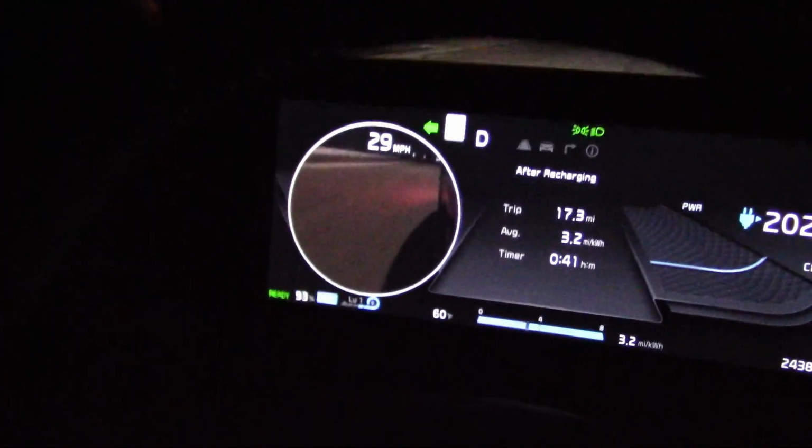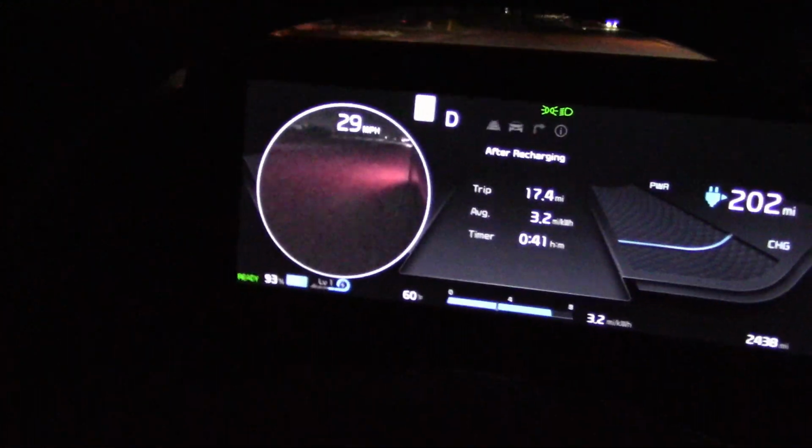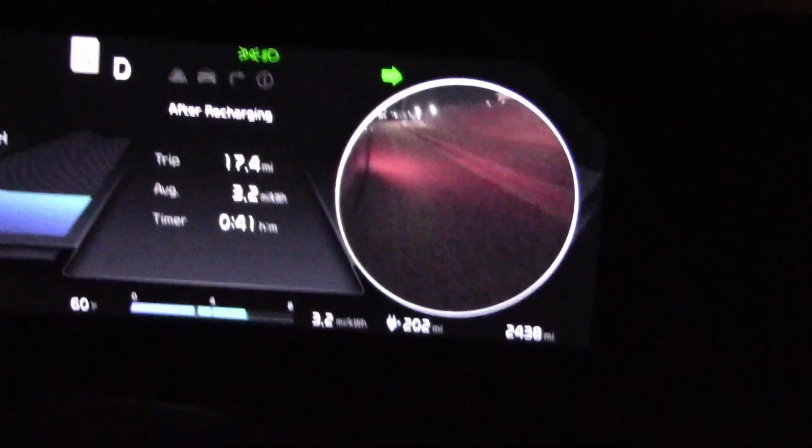Certainly see him. And we turn on the left turn signal. You see we have a camera outside there on the mirror. Same thing if you click the turn signals on the right. We saw this in the daytime in my other video, but looks pretty good in the dark.